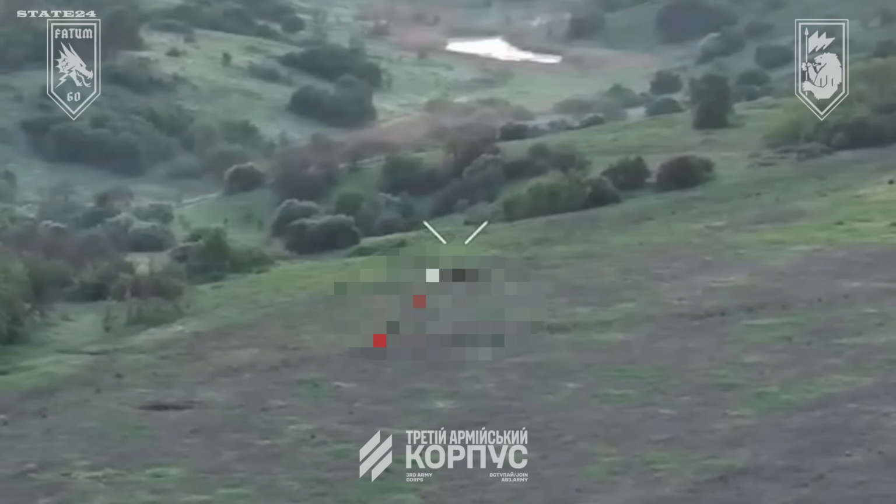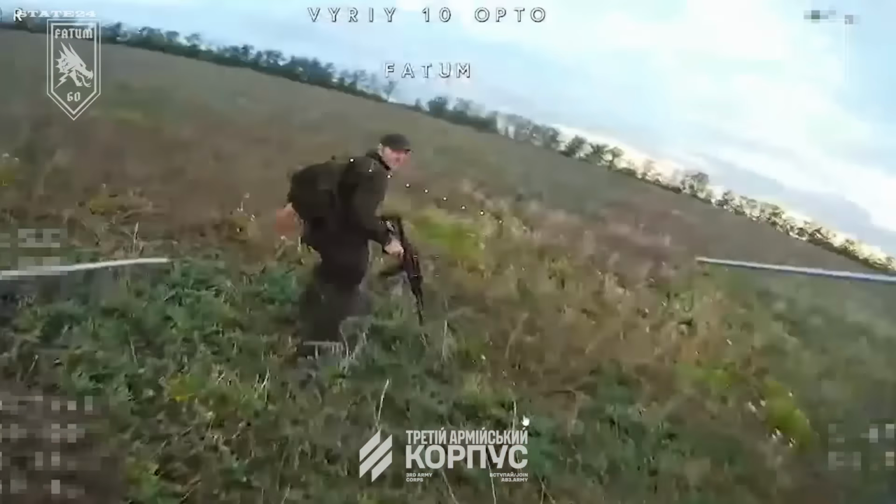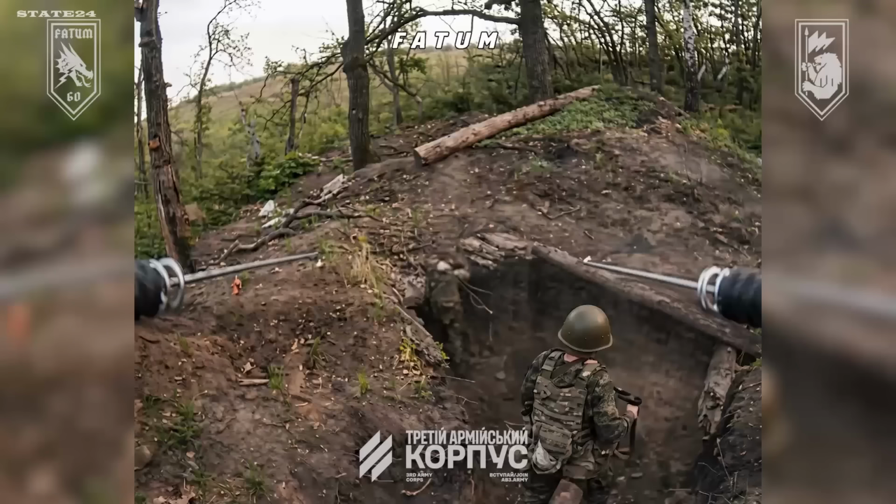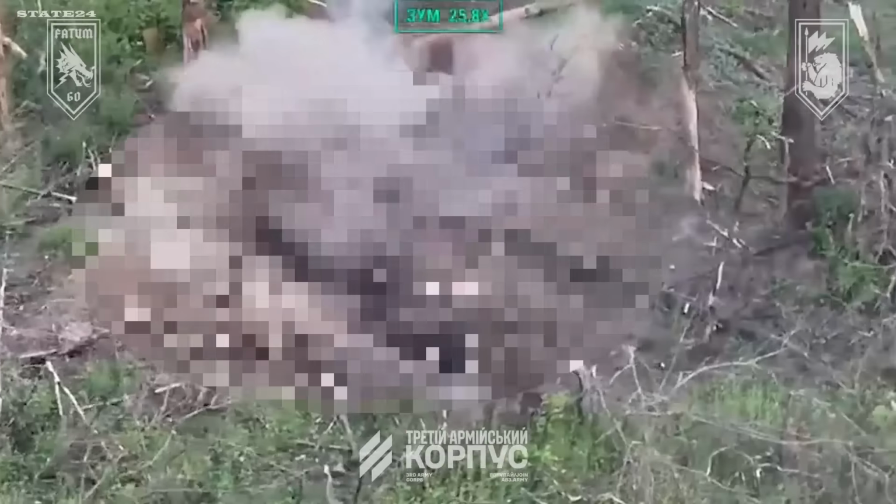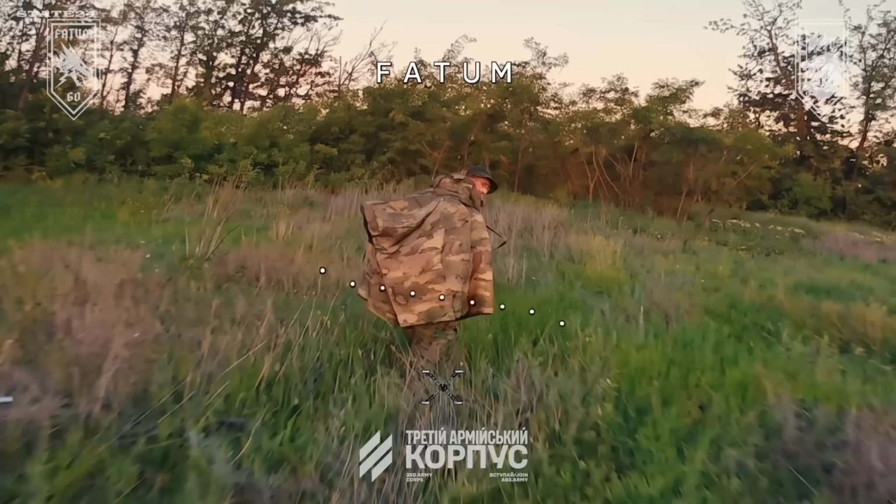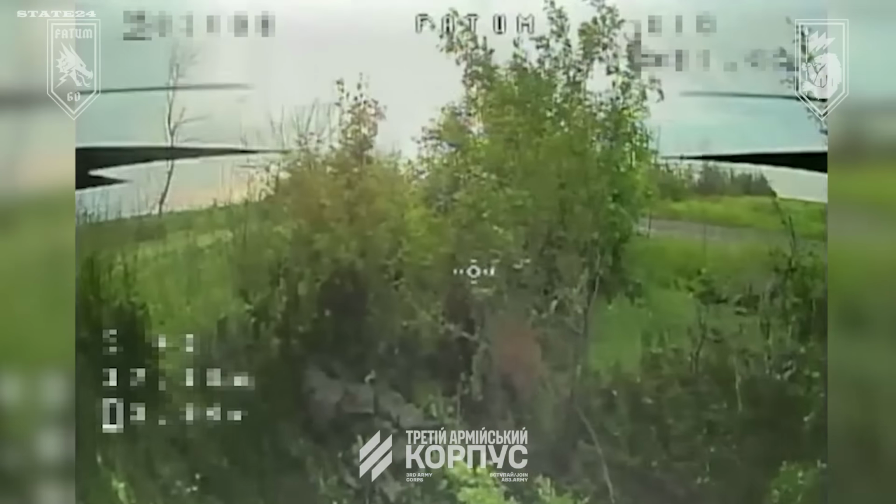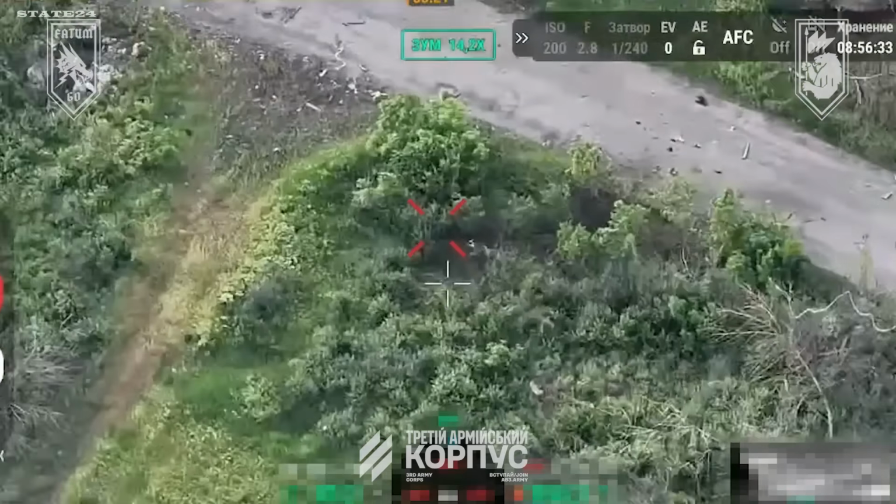Russian assault groups moving in, one after another, believing they've found a gap, a blind spot, a moment where the drone operators aren't looking. There are no blind spots. There are no moments. Watch these final frames carefully. Each soldier, spotted, tracked, struck. The terrain changes, the outcome doesn't. Fatum holds this sector the same way every day, completely and without exception.